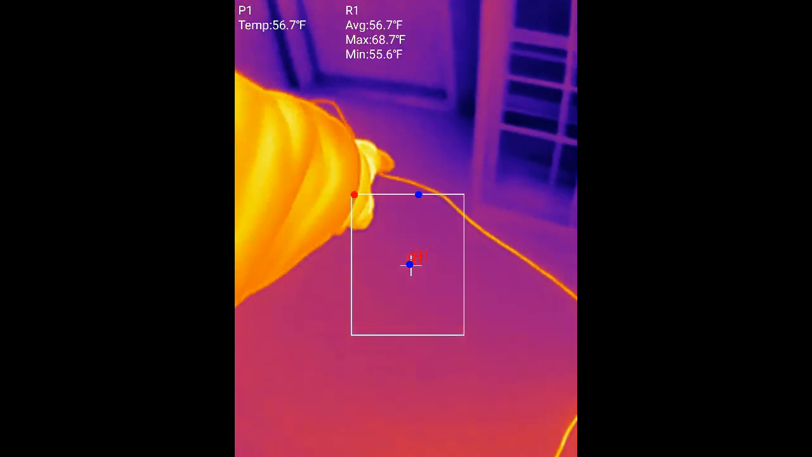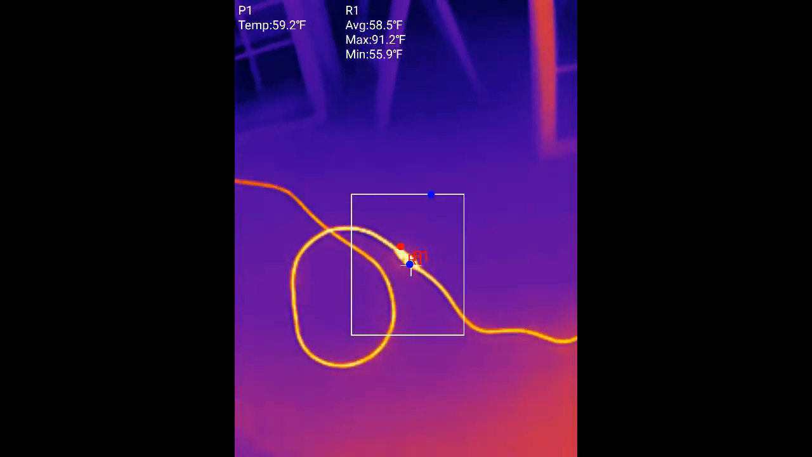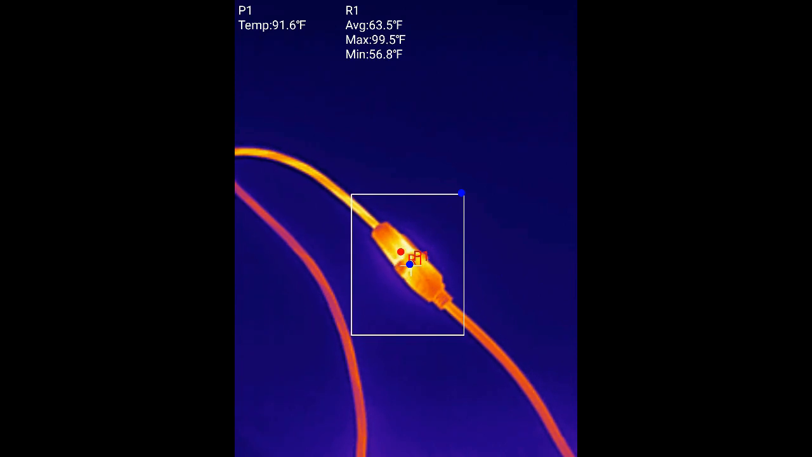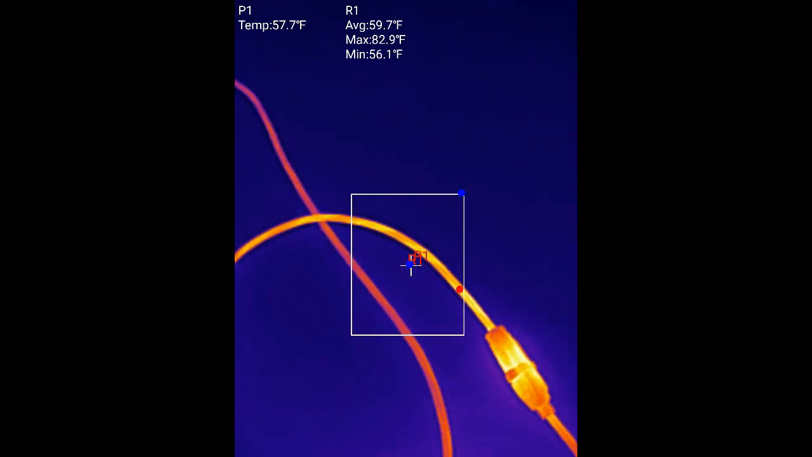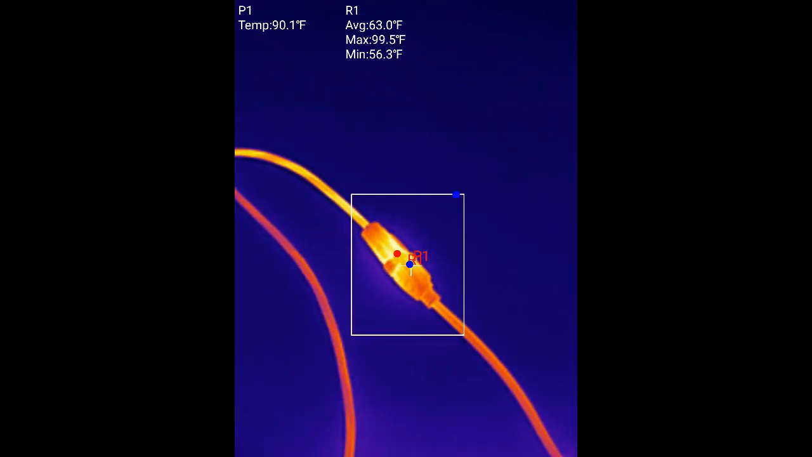But just take a look at how hot this cord is here, even on the floor. Right? It's down on an icy cold floor. That floor is sitting at what, 56. And then again, where we connect here, you're going to see a jump again with the contact point there, sitting up at 99. And we go up the cord a ways away from the heat, and it's down more like close to 78, right?